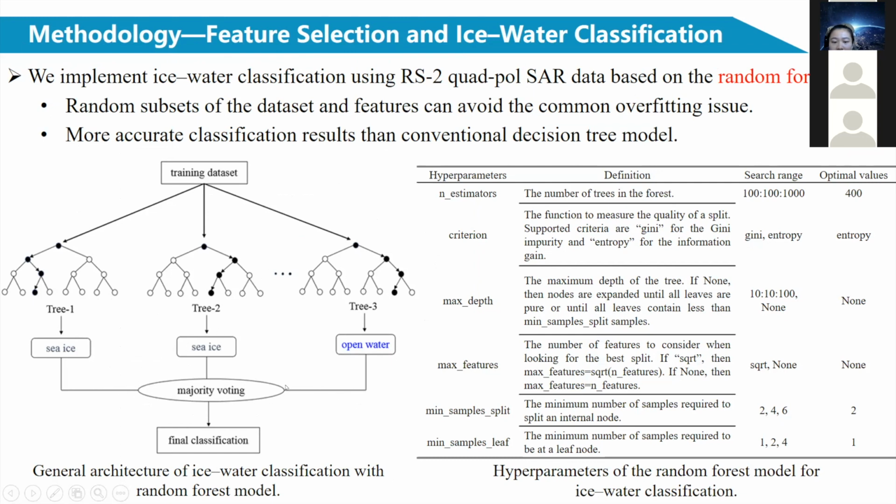The majority voting of the trees is used as the final decision of the random forest model, so it can generate more accurate classification results than conventional decision tree models.